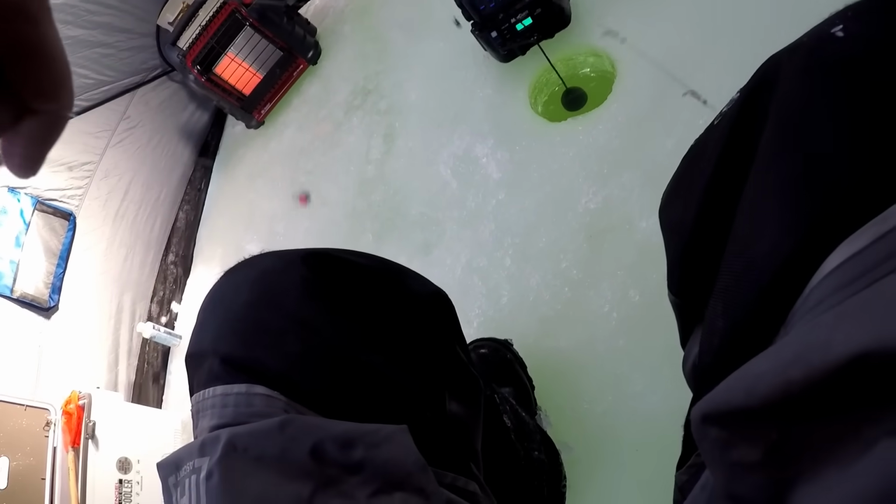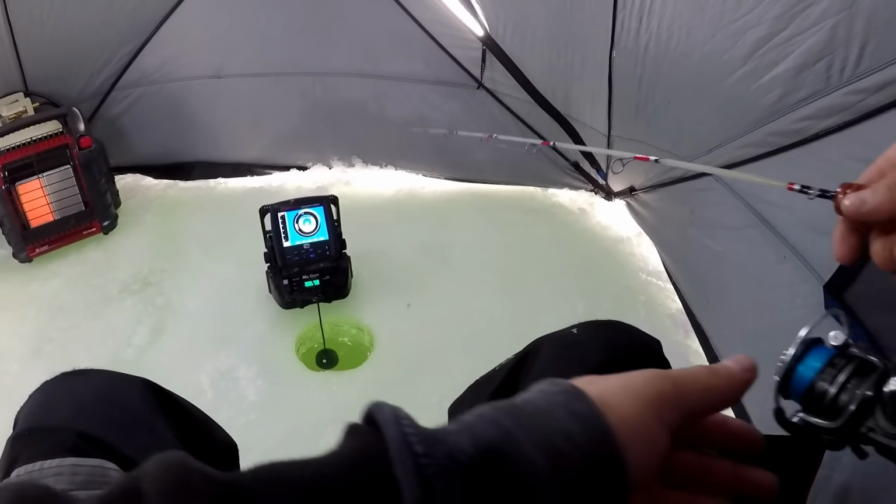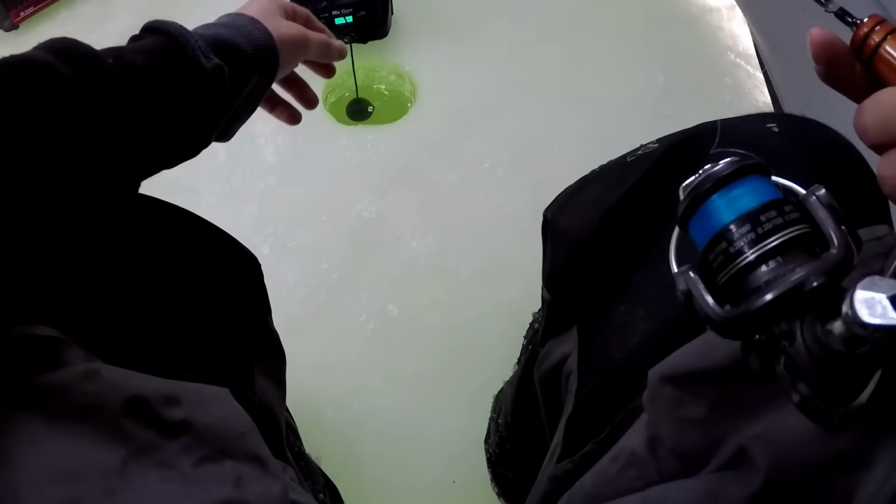Alright. I went down to a 3mm and pretty much like half of that viper. Let's see if I can persuade them into biting.